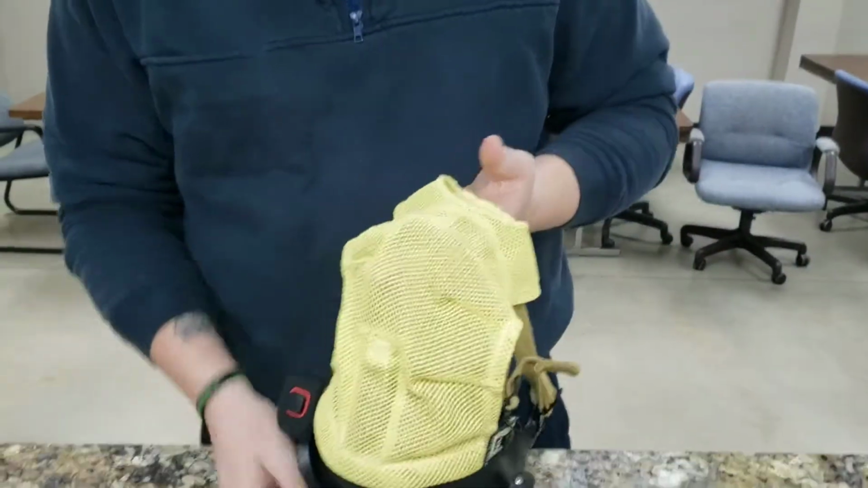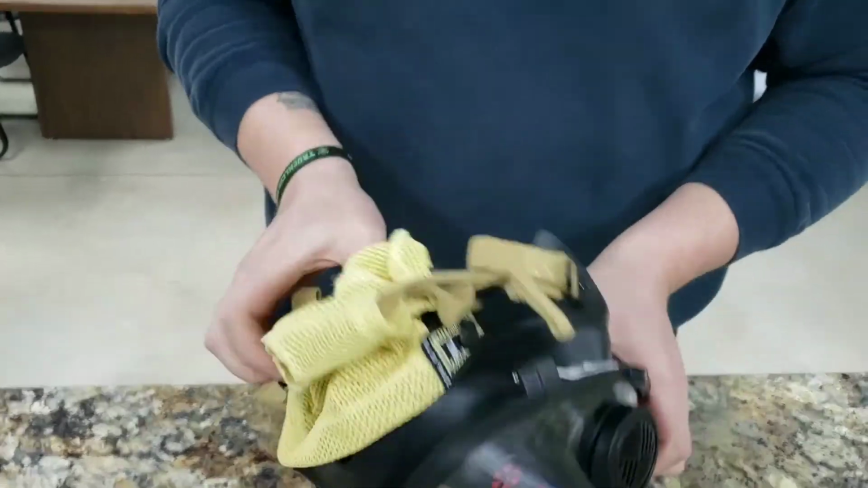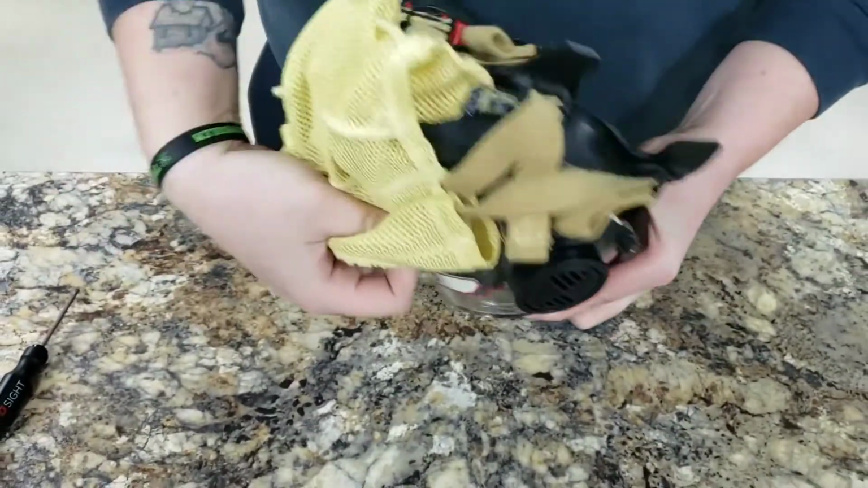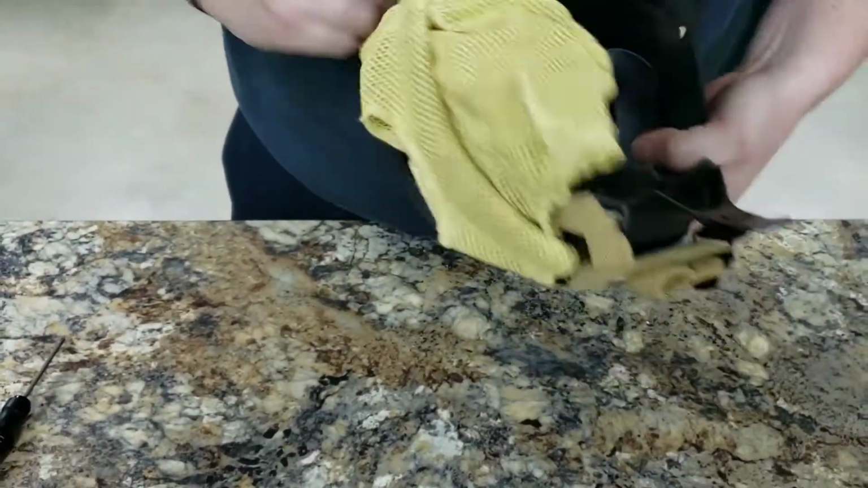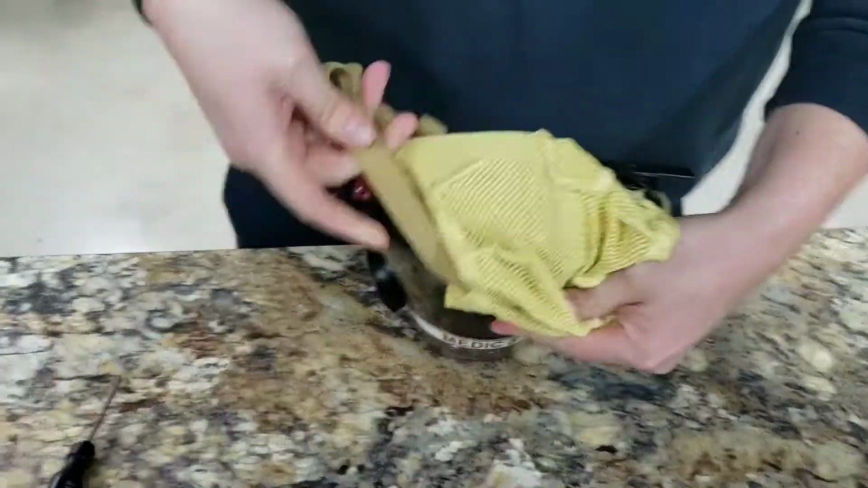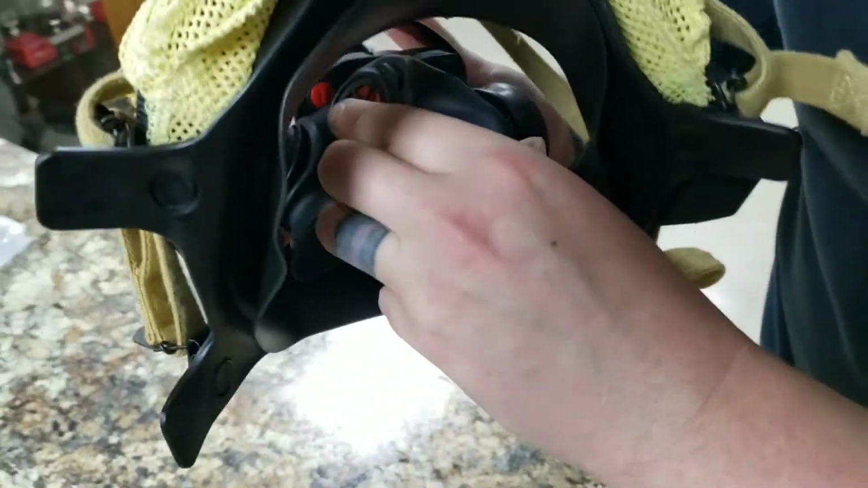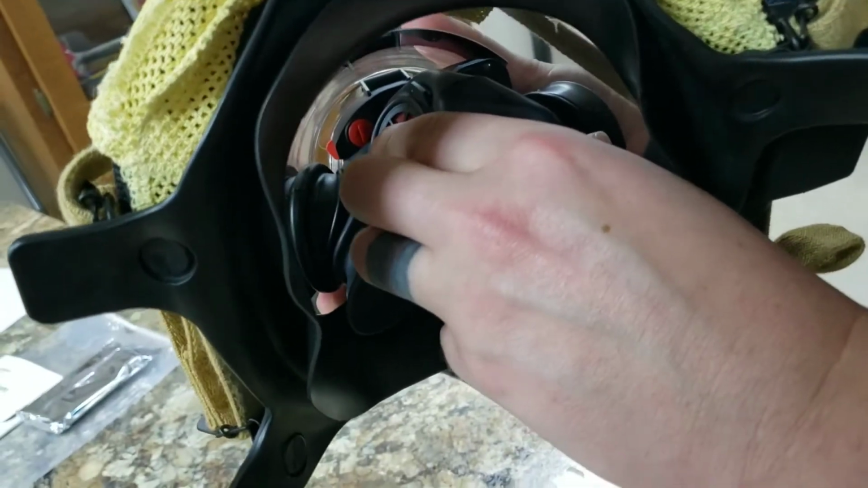To turn the camera on, you have 2 different buttons to push. Get the head net out of the way so you can see down in there. If you look down in here to the left of the nose cone, there's a red button. Okay.